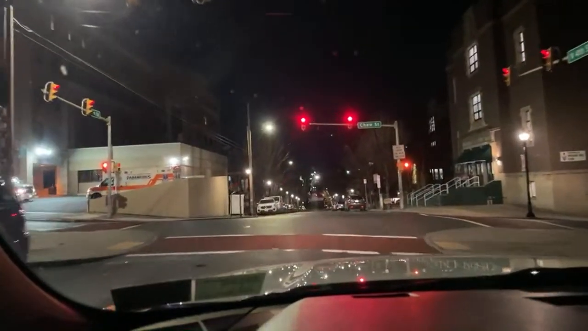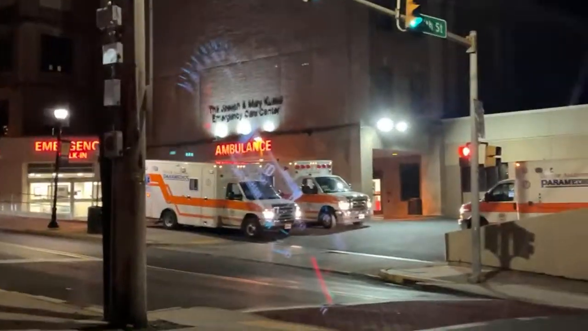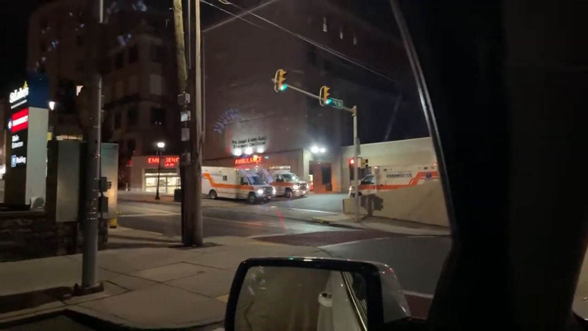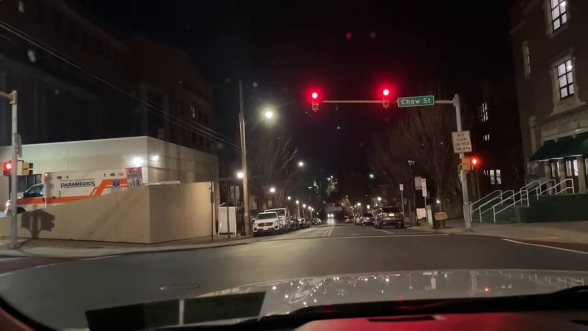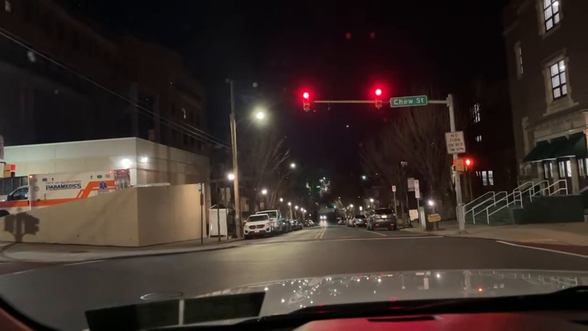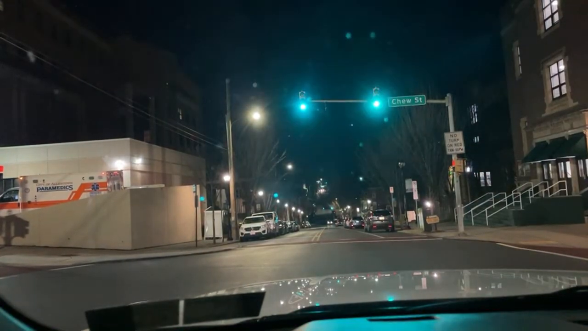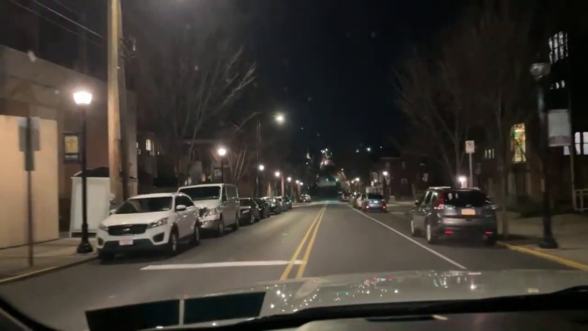One can only tell. Oh, busy night here at the hospital. The emergency room is busy tonight at the St. Luke's Sacred Heart Hospital. We got 3. Oh, man. Michael from Lehigh Valley Fire Videos would love this right now. All 3 medics at the little emergency room right there. Look at that. They're just waiting to have more ODs.